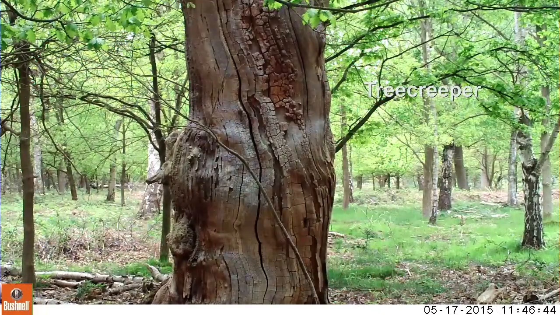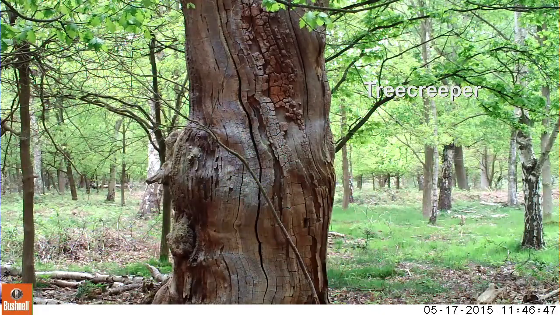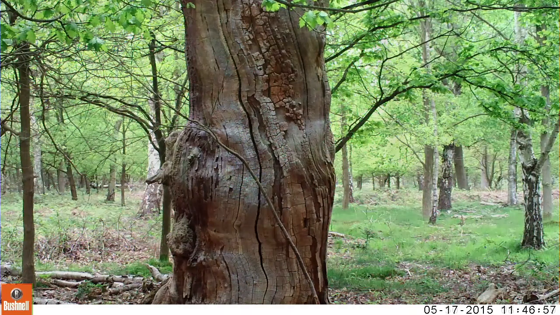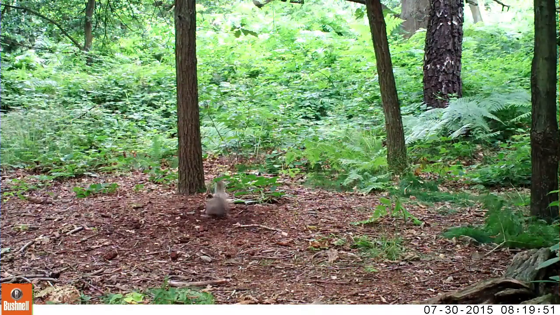As the positioning of the cameras was based on any signs of wildlife activity, we were able to record these tree creepers going in and out of this tree. The cameras captured various forms of different behaviors, some of it as we expected, but some of it a little bit more erratic.